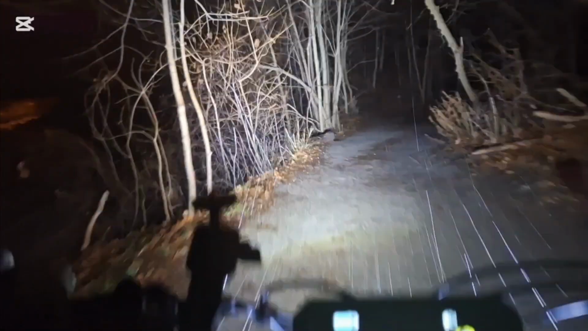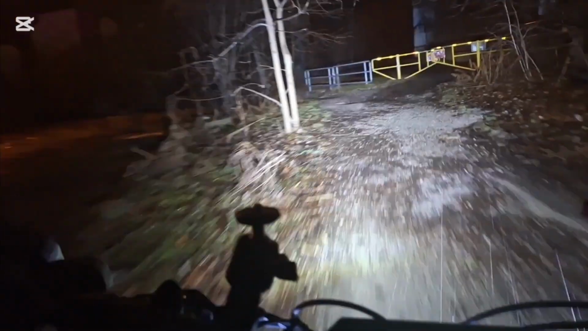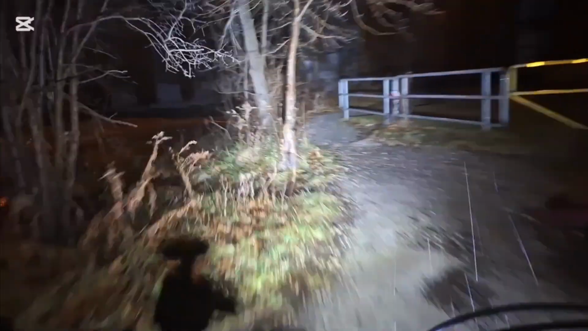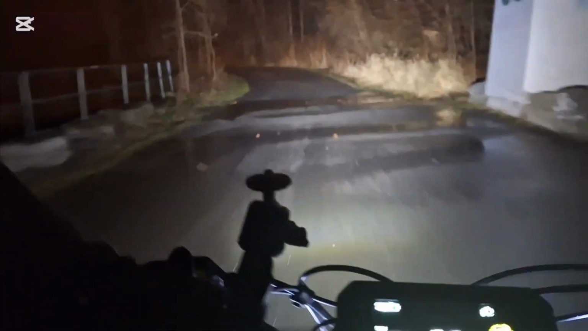It was windy. Oh yeah, the river's really high too. We got quite a bit of rain for sure. Last time I was down here last week, this was all covered in snow. I'm taking a long way back.